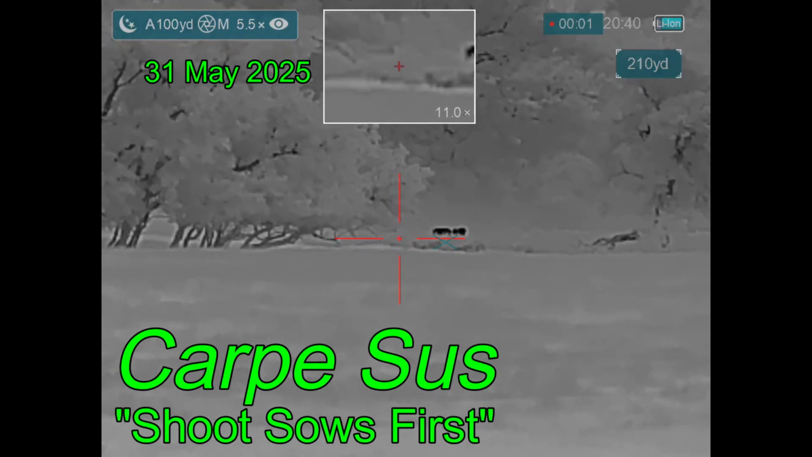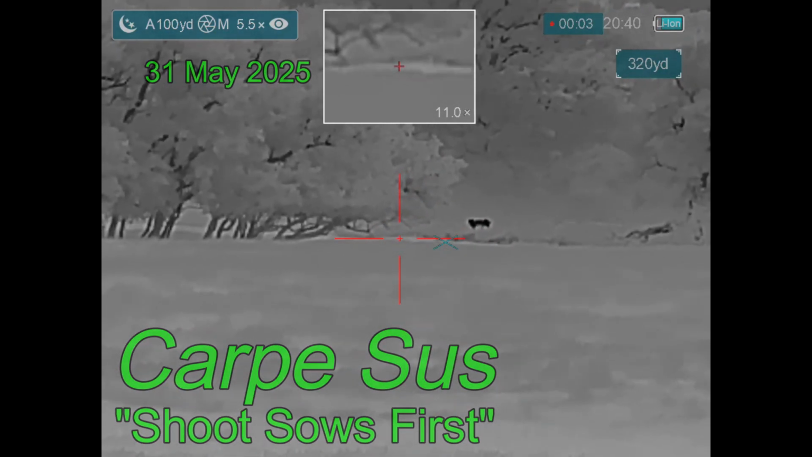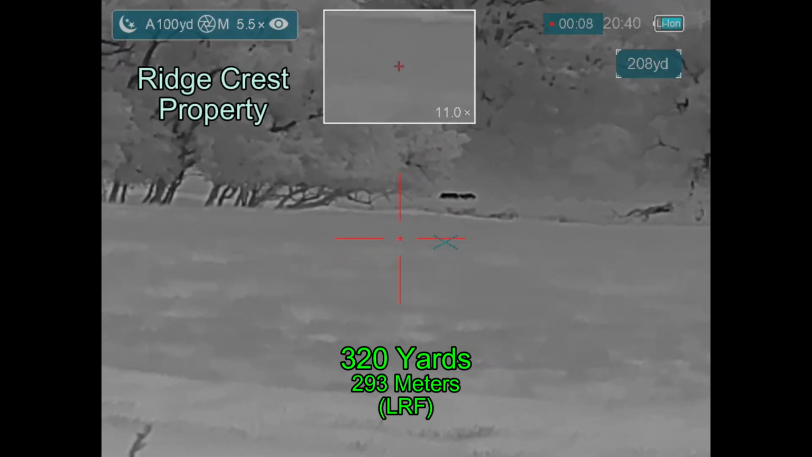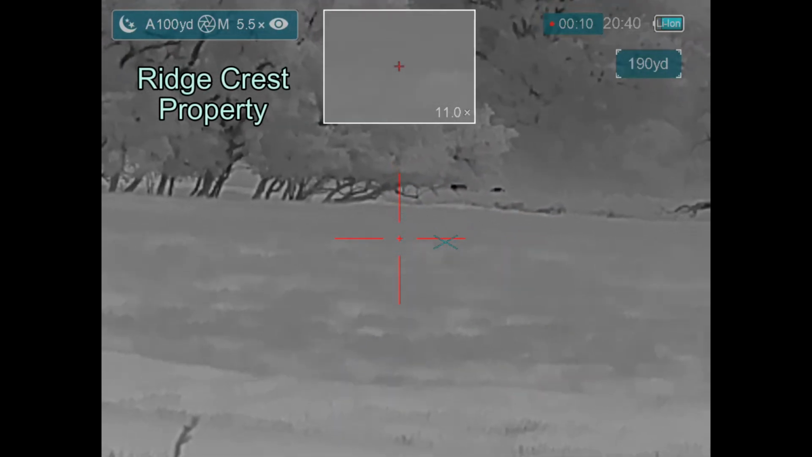Ben and I went hunting up in North Texas, and he spied these hogs. It's 2 pigs at 10 minutes after sundown. Sniffing the air. Moving left.